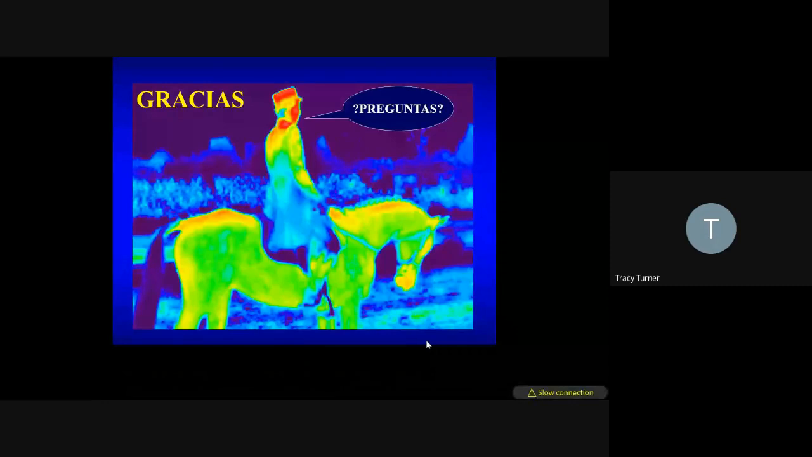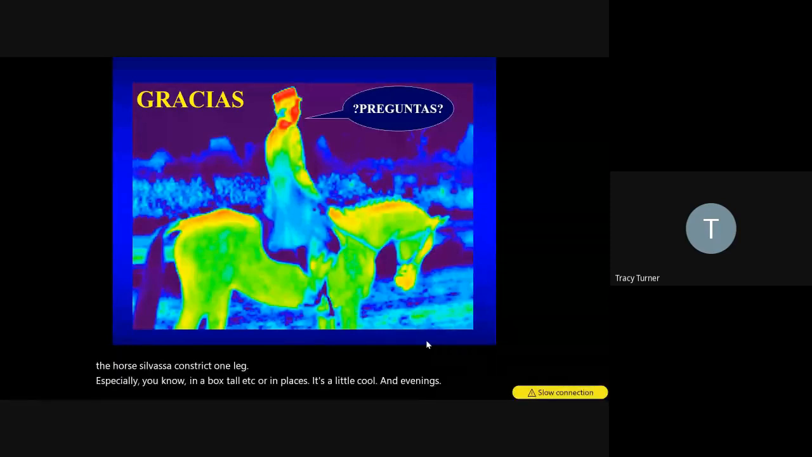But if you wait, what you will see is that a whole leg, one only, will vasodilate. That leg will warm up for a while, and then it'll vasoconstrict again, and another leg will vasodilate. So I think it works the other way around too, that a horse will vasoconstrict one leg, especially in a box stall, or in places where it's a little cool in the evenings. So this would be kind of like looking at our fingertips as the environment changes.